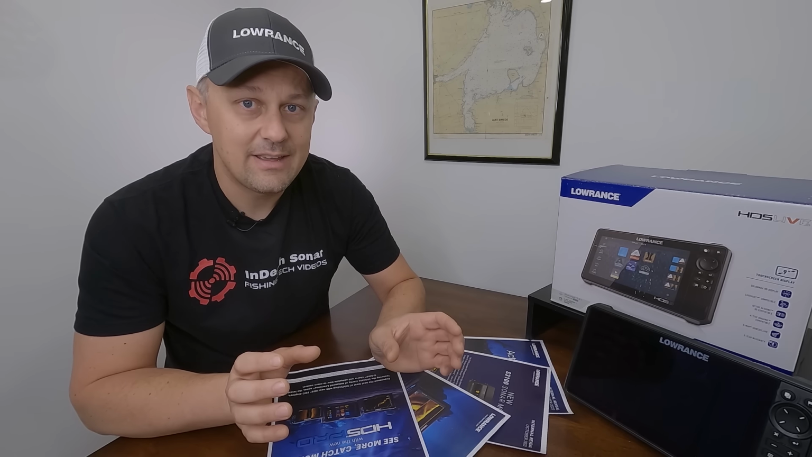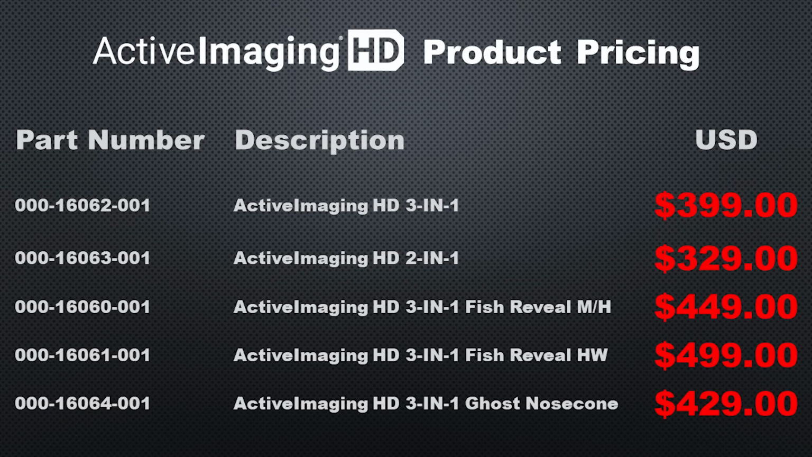Now when you put ActiveImaging HD transducers on an HDS Pro unit, that'll actually allow you to independently control the side scan frequency and the down scan frequency. So you can really fine tune the image for each of those based on the type of structure you're fishing. Now the maximum range on the higher frequencies, like when we're using our megahertz frequencies, is going to be 150 feet. That's out to the sides and down depending if it's side scan or down scan. But when you're in the low frequency, that range will increase up to 300 feet side to side or down for the down scan.